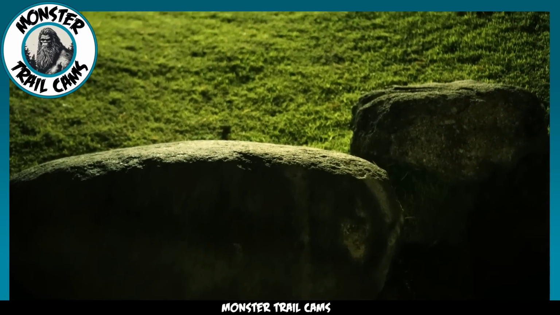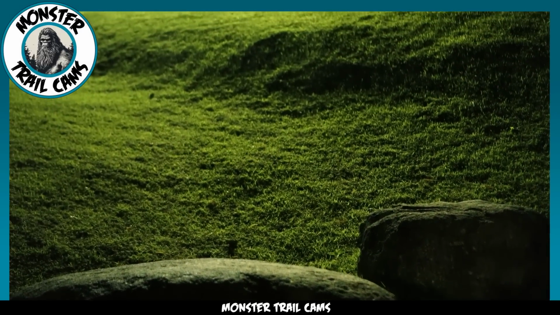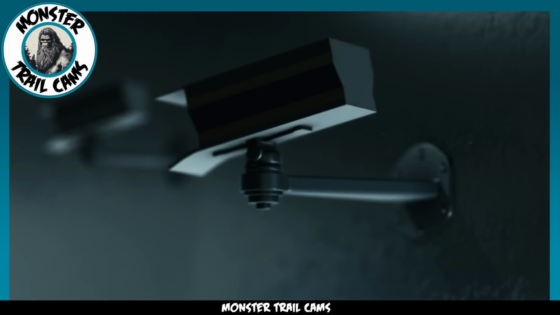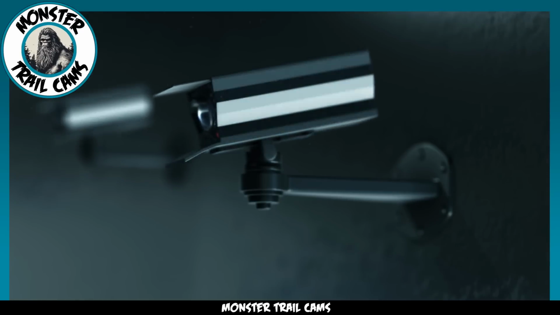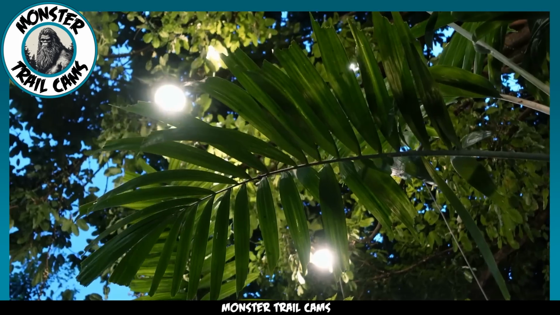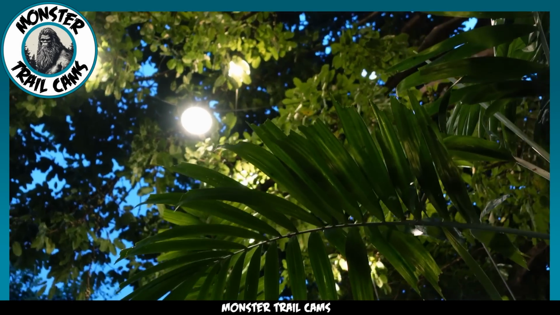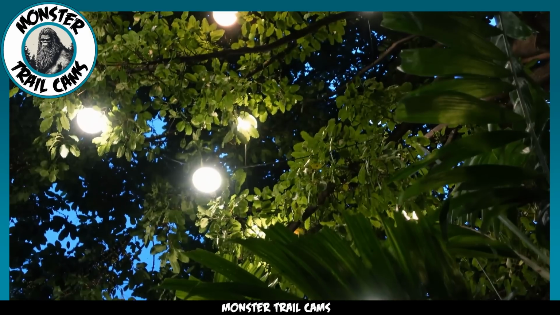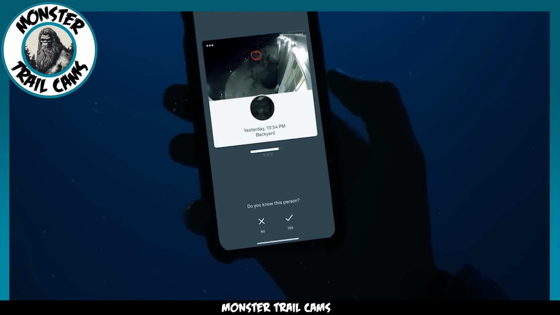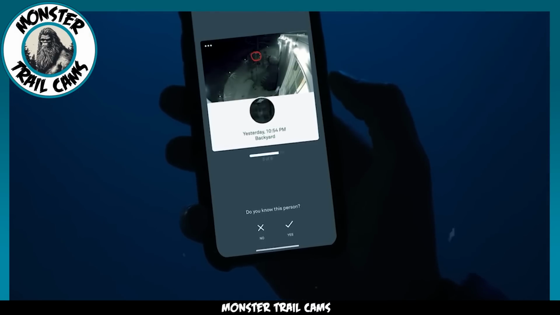Several years ago, an eerie incident transpired in the backyard of a Reddit user's home in Atlanta, Georgia. It was late at night, and the individual was comfortably settled in their house when their Nest IQ security system alerted them of movement in their backyard. The system, designed specifically to recognize faces, displayed an image that gave the user a serious case of the creeps. It was precisely 10:54 p.m., and the security alert presented a mystifying question. Do you know this person?